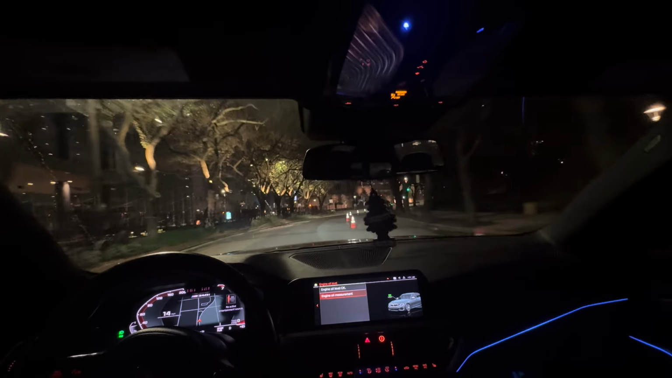Lovely, ain't it? But this road is bumpy. What are the odds, bro? Bumpy ass road, bro.